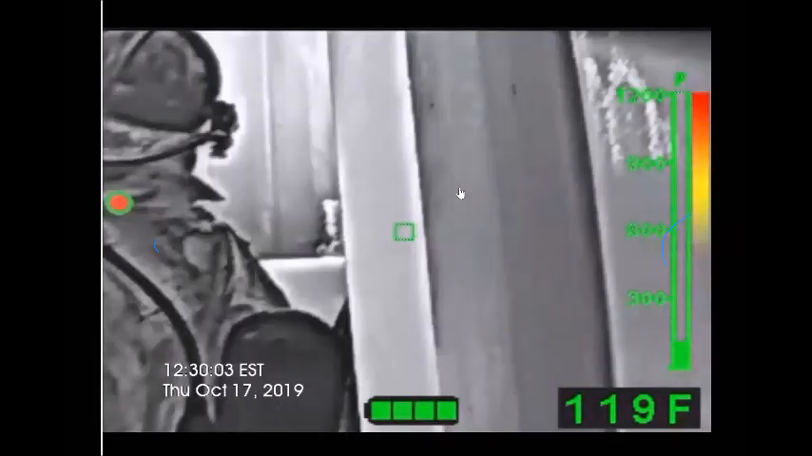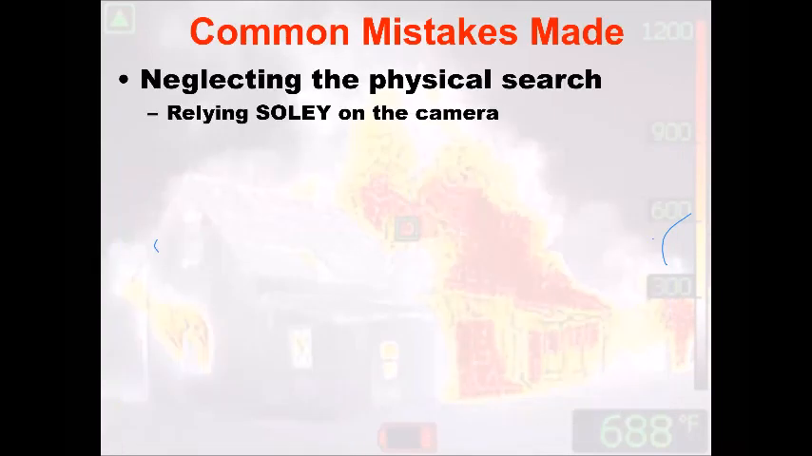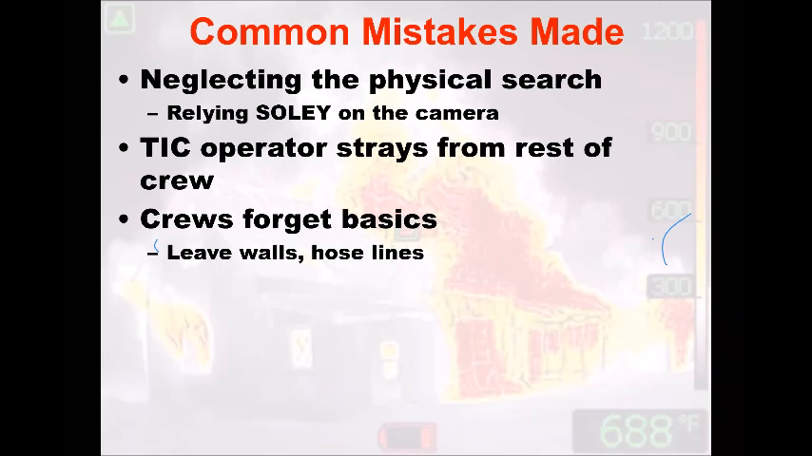I'm doing another technique for a firefighter removal. So just some still shots of those examples there. Common mistakes we make: we rely solely on the camera. Remember, we have to use what God gave us, our human sight and our sense of feeling. Don't stray too far from your crews.